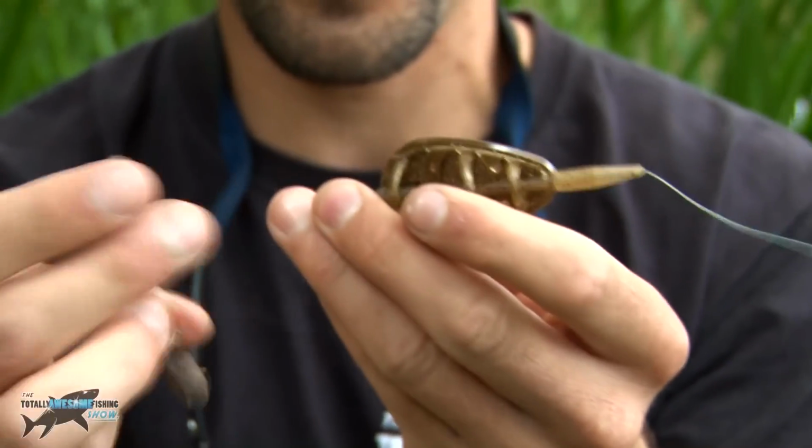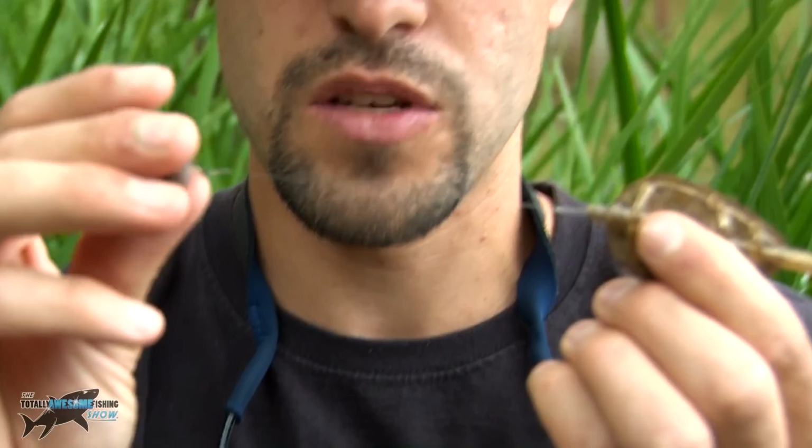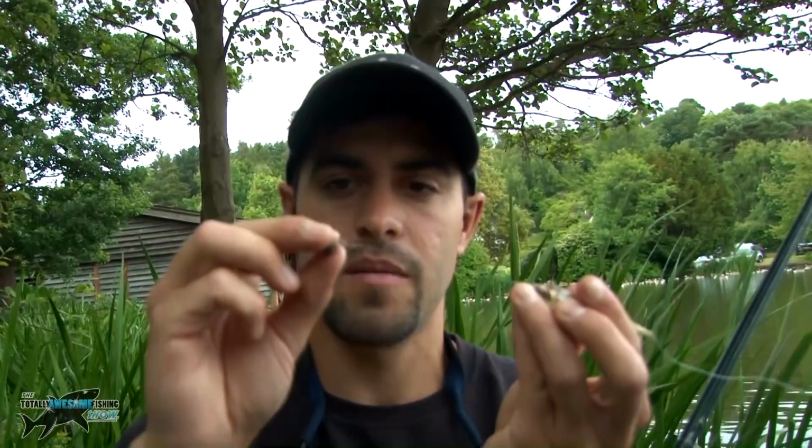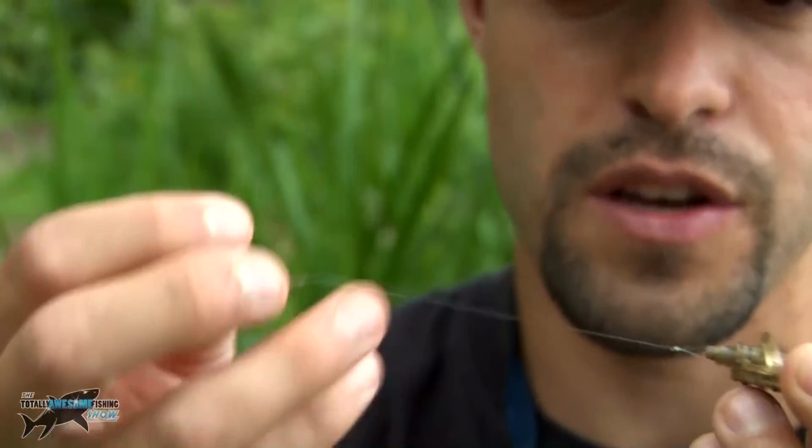This is the hook length here, and that's probably about a 4-inch hook length. It's a size 18 hook, and the line there is 6lb as well. And on the hair is just a rubber band, basically, which keeps that pellet on there. And I've been using the pellets today to quite good effect.